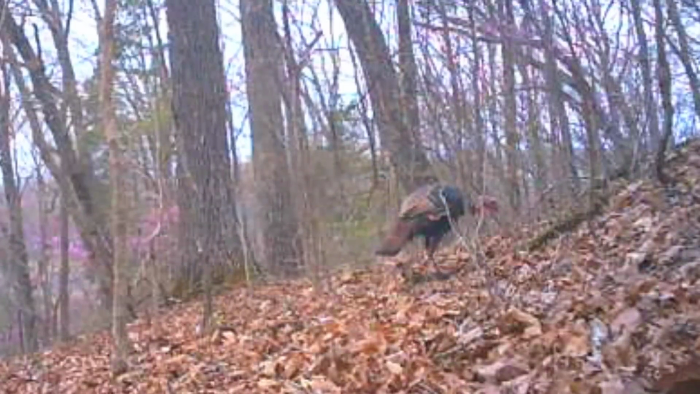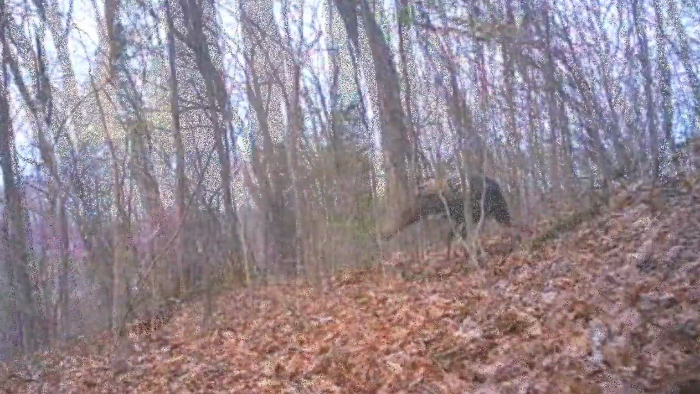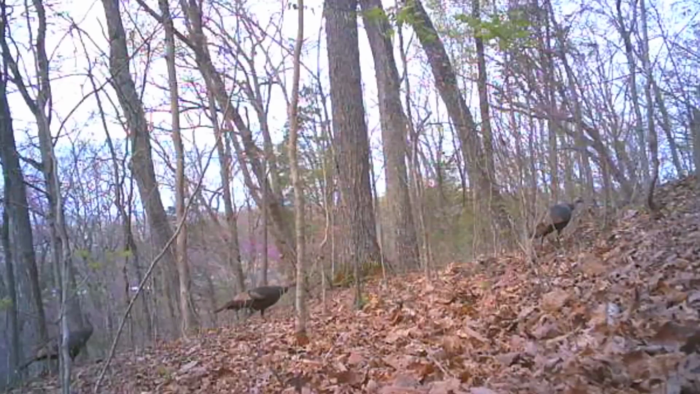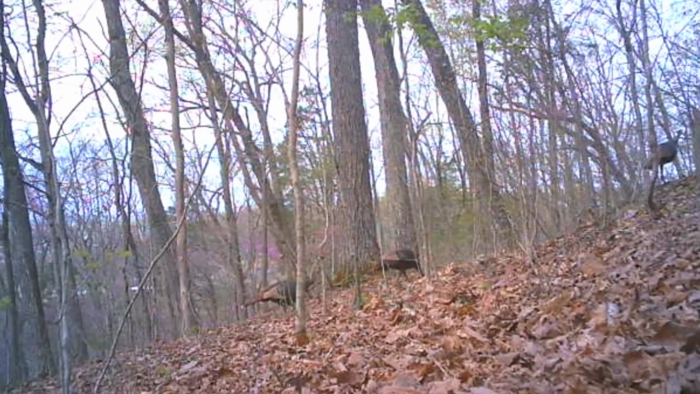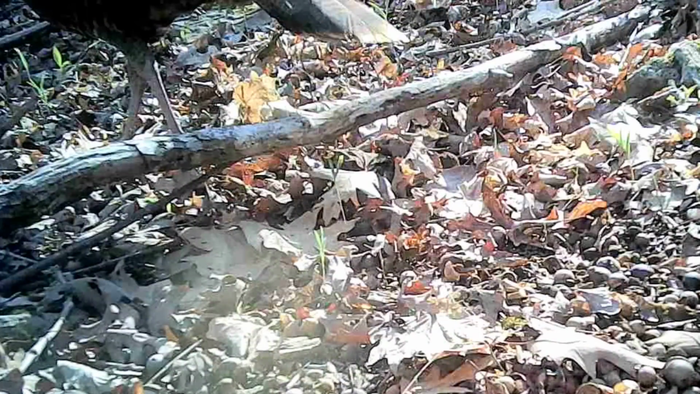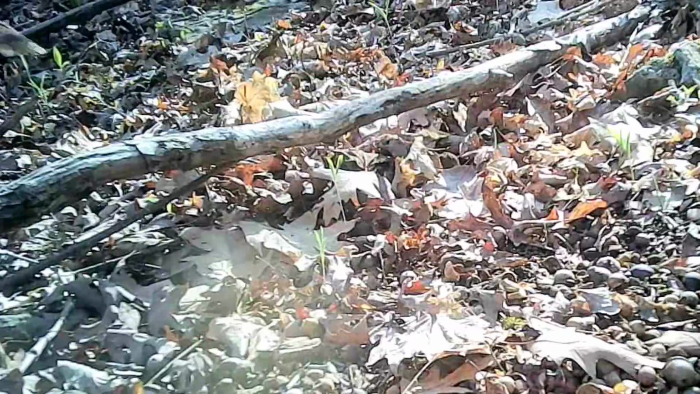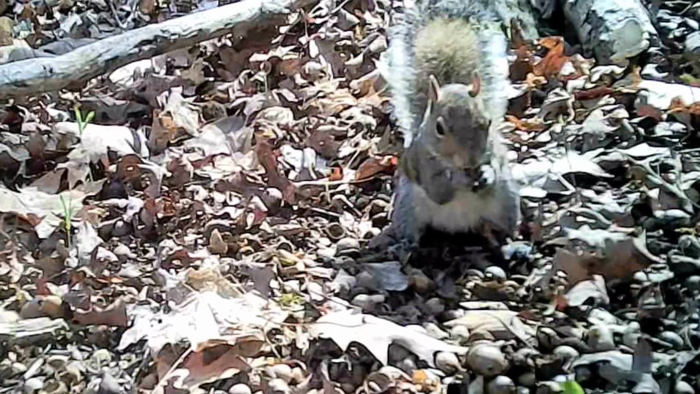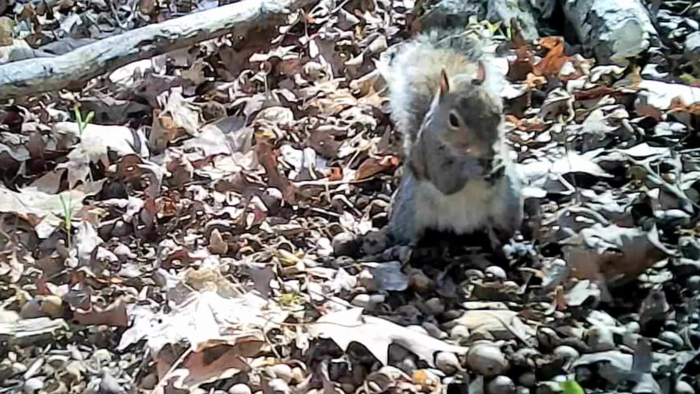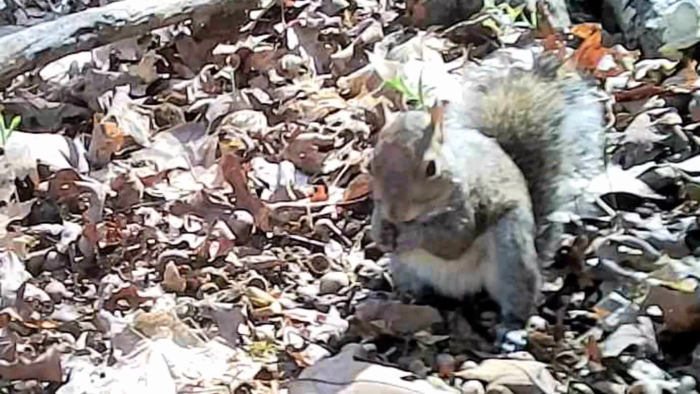This is another camera location up high on the ridge, on the top. The turkey just browse back and forth, single file. Down the acorns, about the only thing down in them, there's a turkey going by it. Little squirrels, they're always down in them, still picking around, prowling in them. Still plenty of acorns laying there under the leaves. And they have a good time looking for them too.